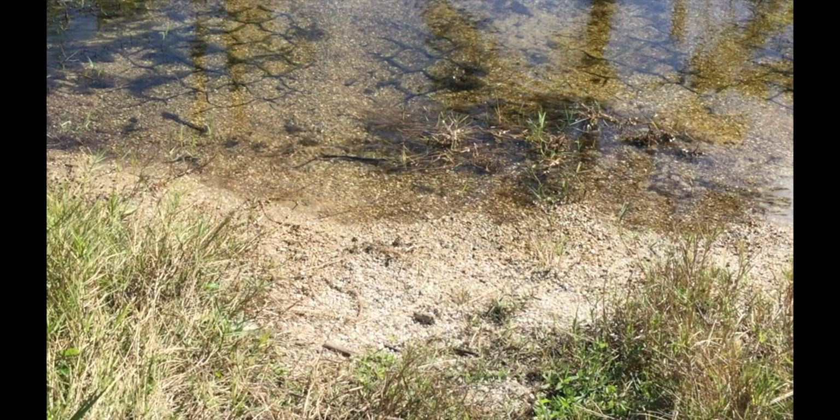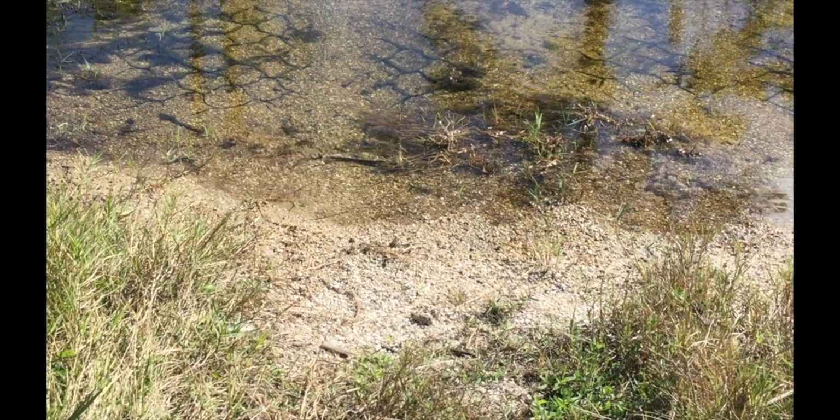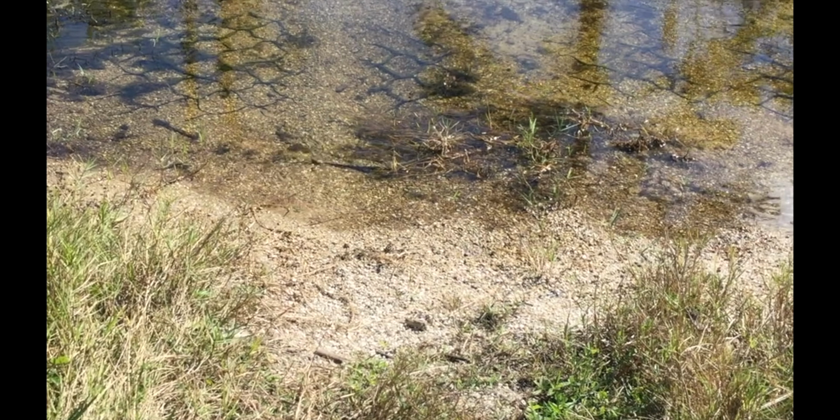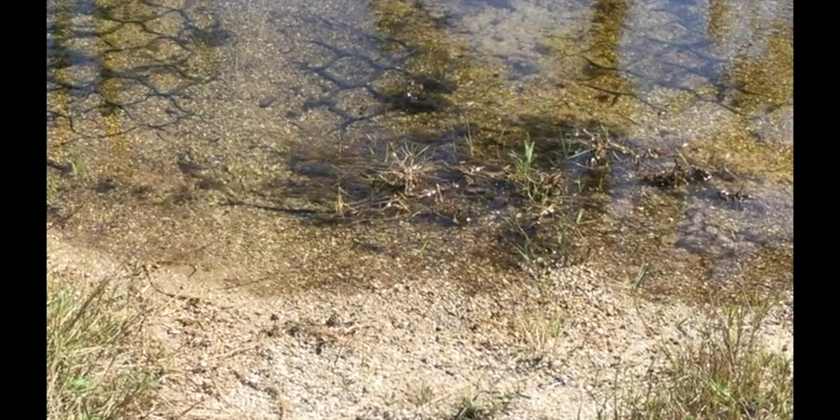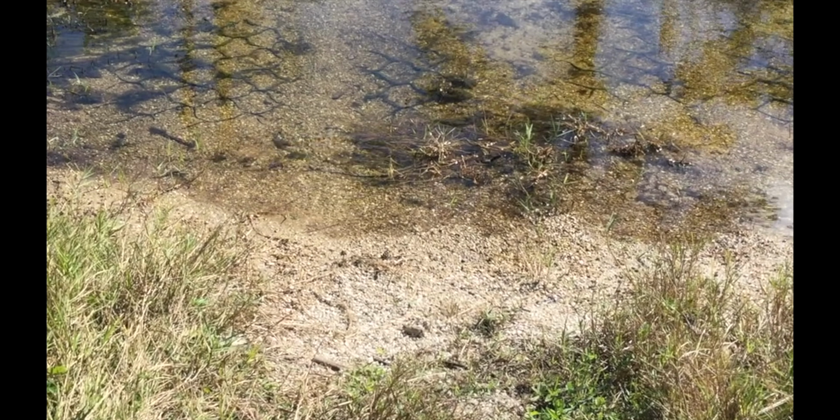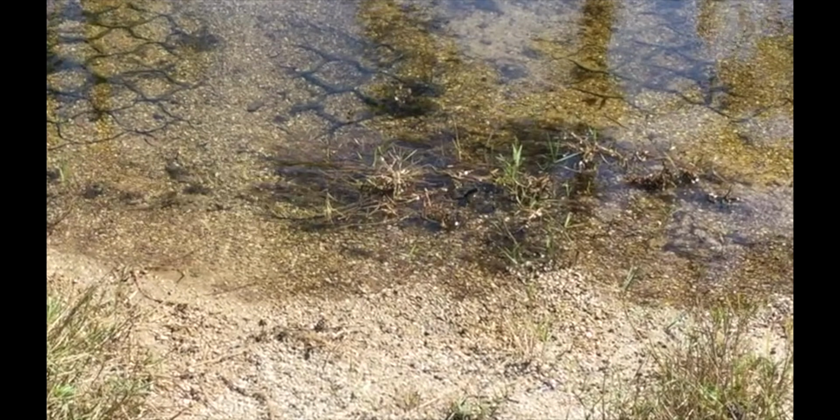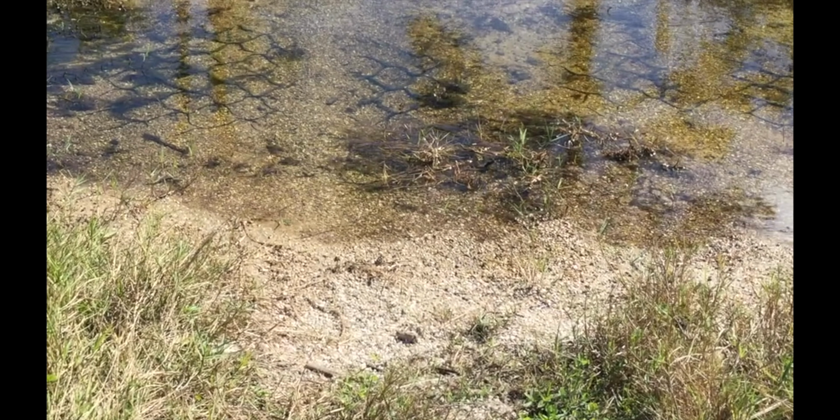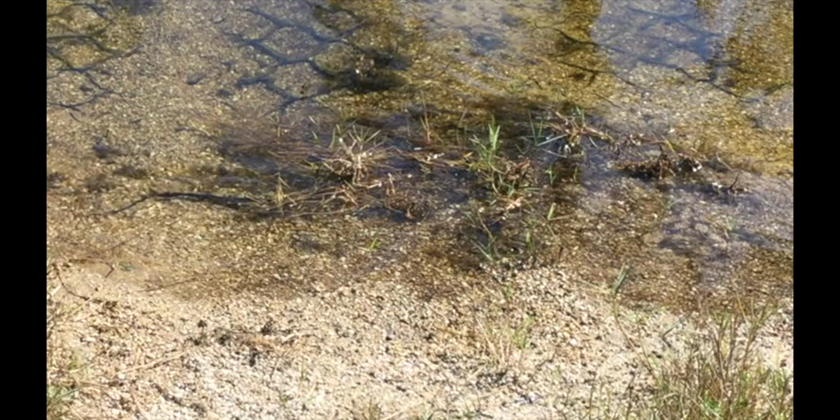Okay. We spent a lot of time in our research areas, and so we get to see and record every aspect of the wildlife that lives in these areas, and the snakes are no exception. I was just about ready to step in here, and Mel was like, "Whoa!" And so we shot some footage for you. If you watch him closely, you can see his awareness. He comes right up, sticks his head up, and he's looking right at me.